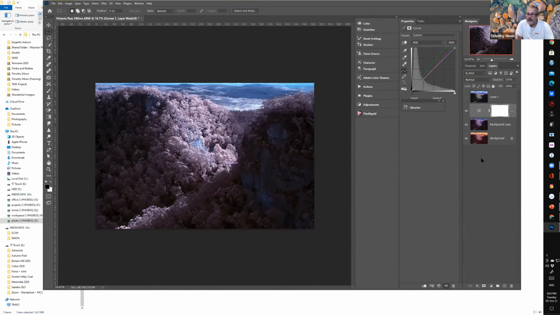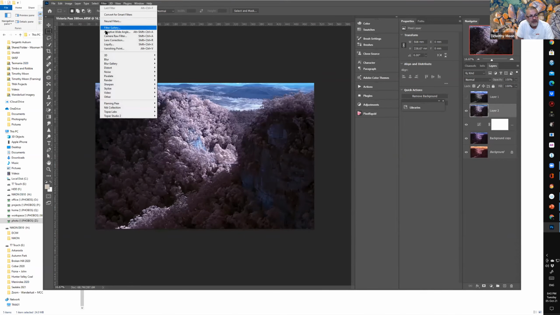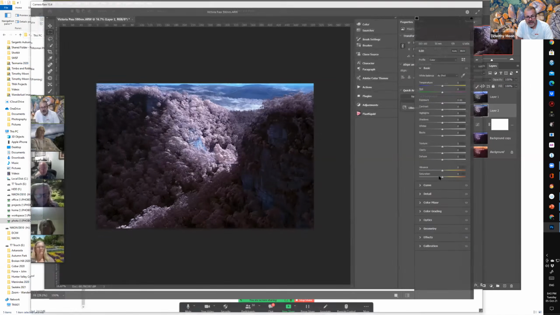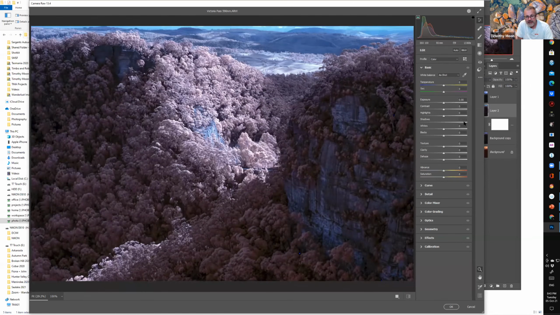All right? So it's at this point where I might take it back into Camera Raw. So I'll do the Control Alt Shift E. I'll go back up into the filter, Camera Raw, and this is where I can bring out the shadows. If I brighten the shadows, and those bits that are starting to burn out, I can just knock back those highlights a little bit.